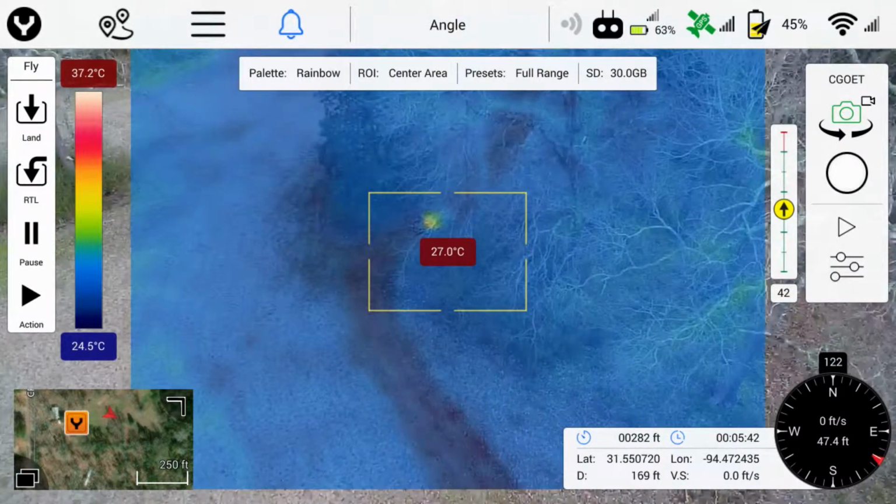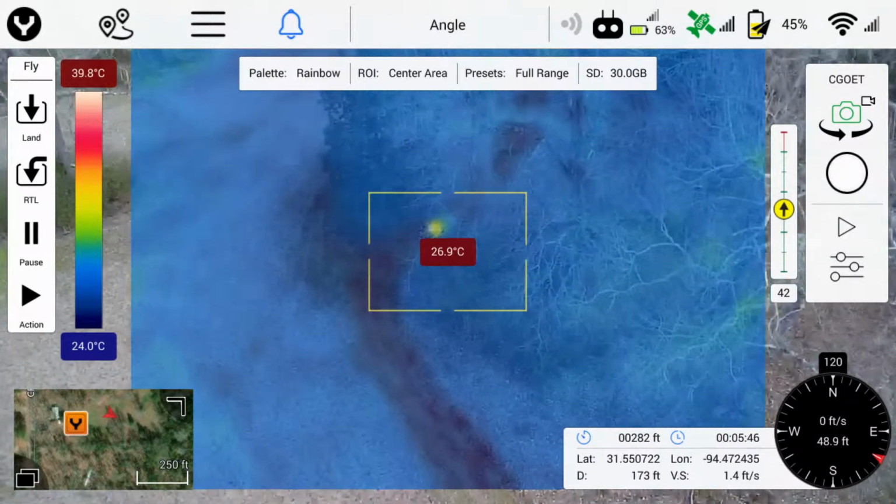Now I'll play with the settings and try to get the exact temperature differential.